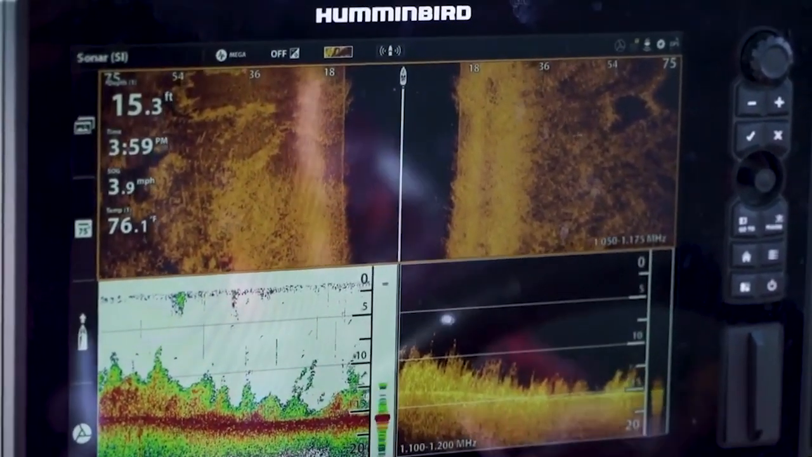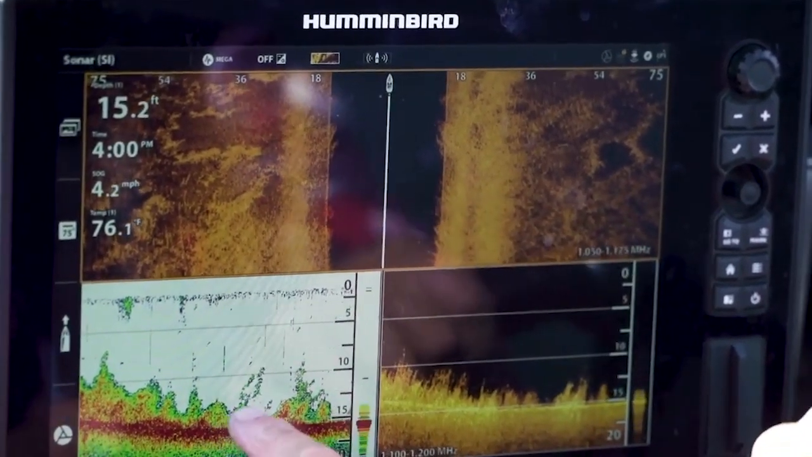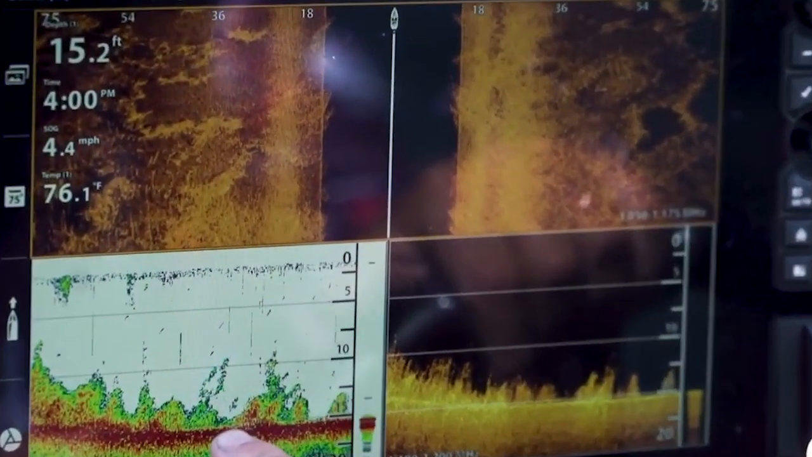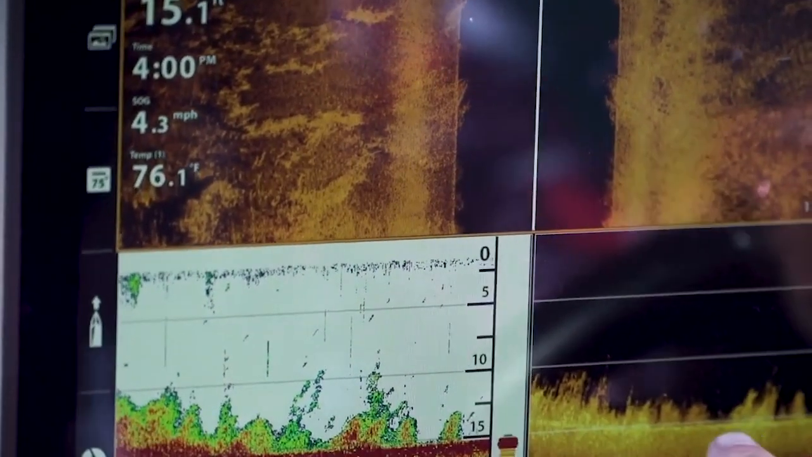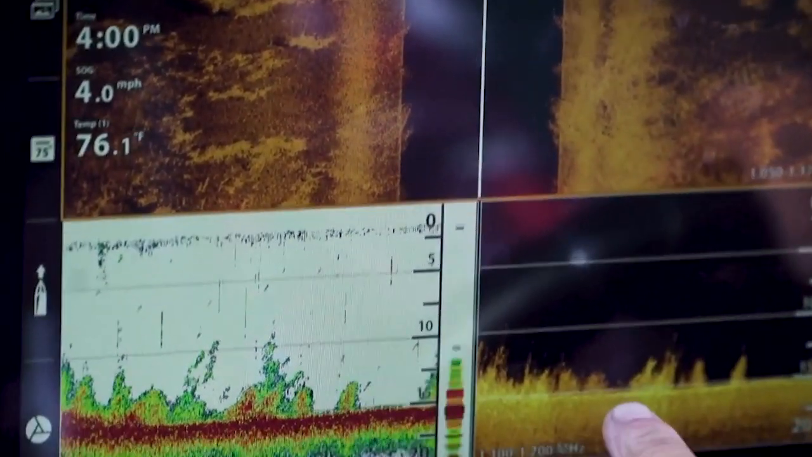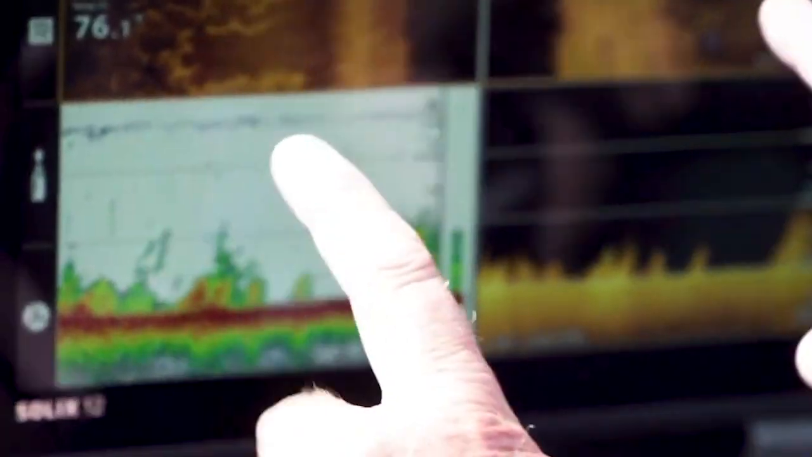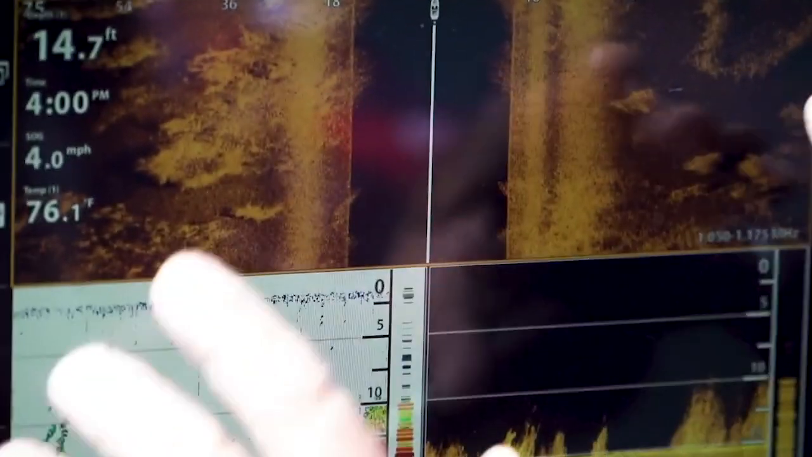So we came off that edge right there, and again, this is what these grass clumps look like on 2D. You can see how awesome they stand out on the down imaging. The mega imaging just really makes everything stand out. And look how these are just so clumpy out here on the edge.